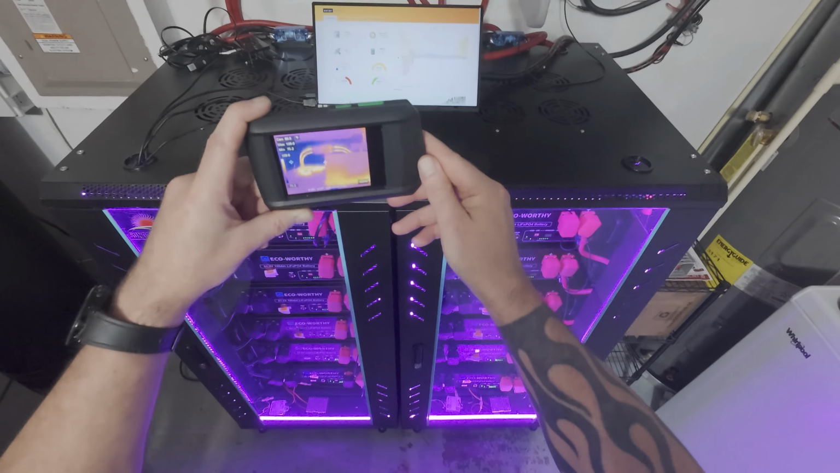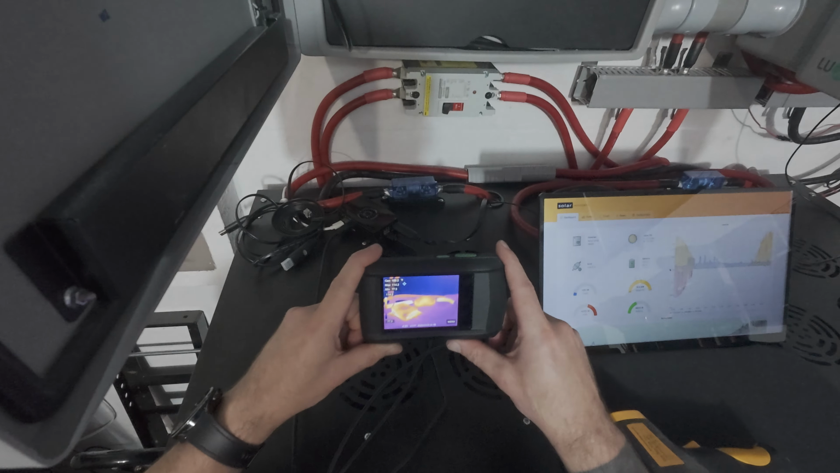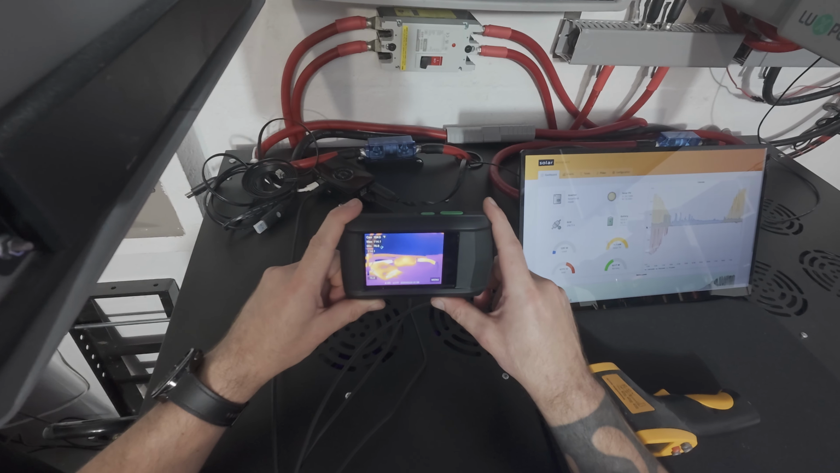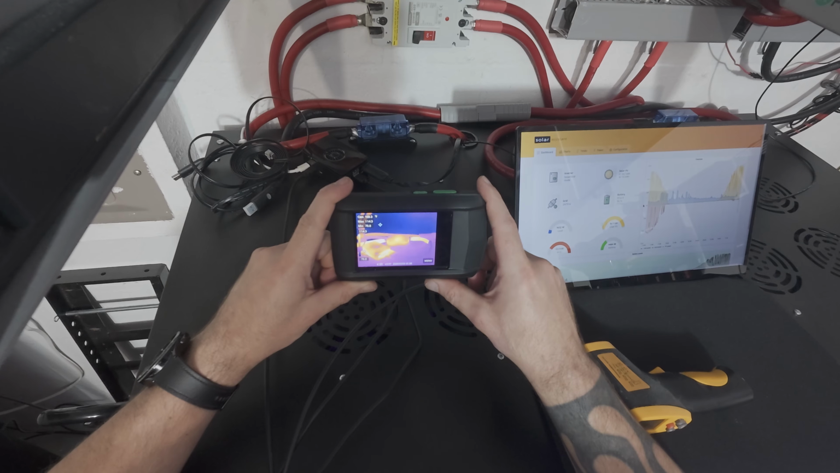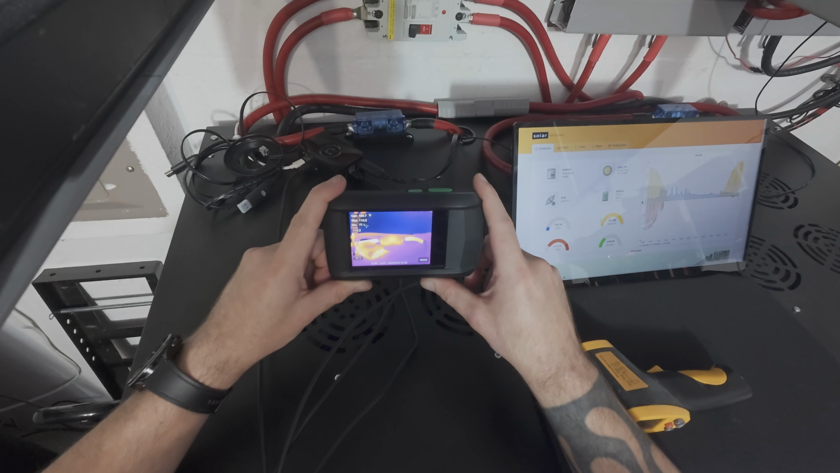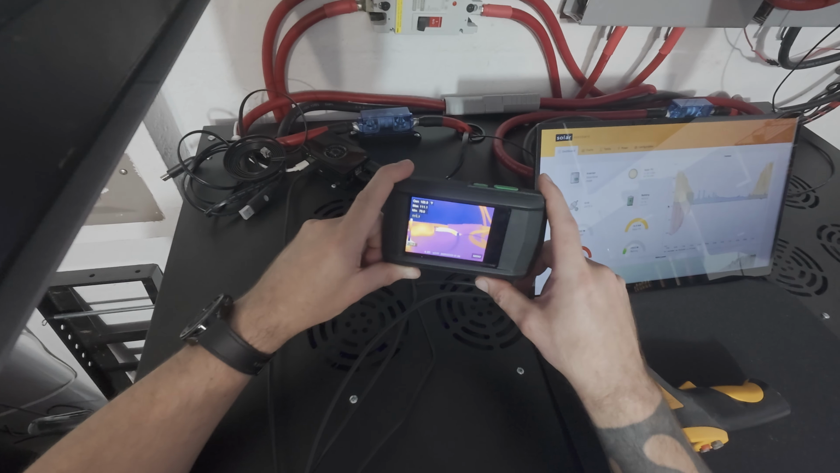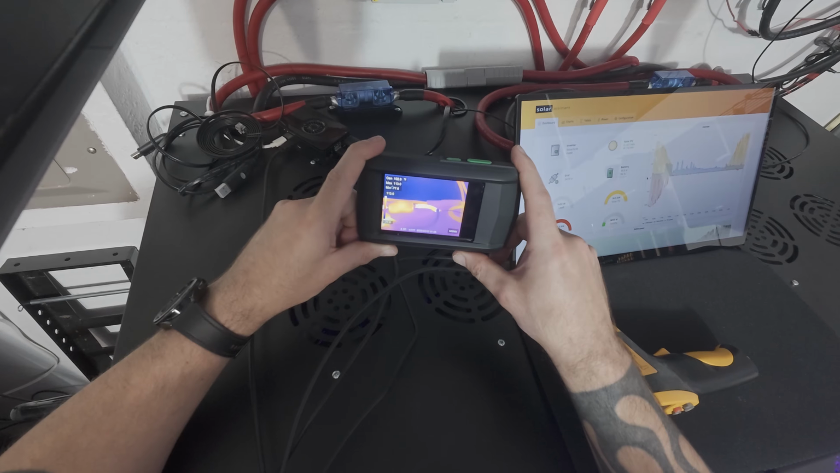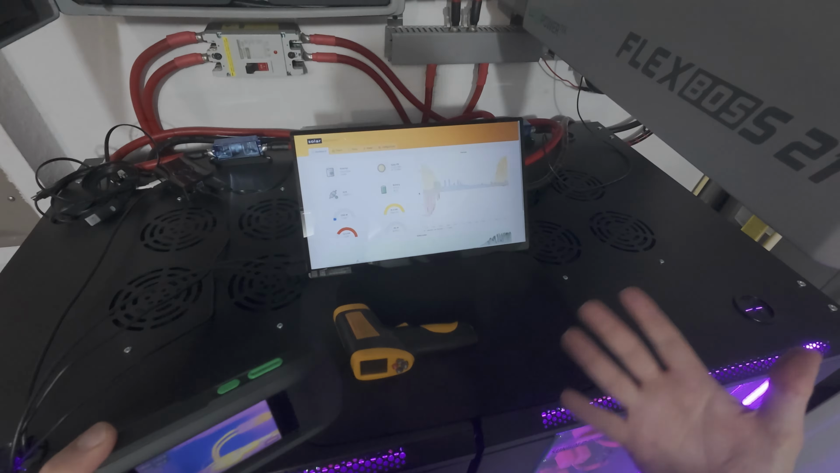If you can get a thermal camera, even better. But I just wanted to inspect everything. Your fuses, for example, those things, they get hot. You got to make sure it's in spec. So we can see here that my fuse, which is a Class T fuse, is fine. What about the wire? How's my wire looking? 113 degrees Fahrenheit. Fine. These were in max load scenarios.